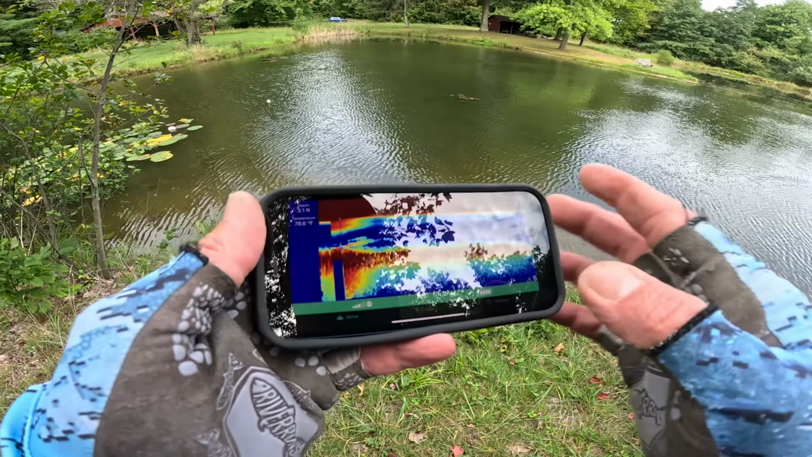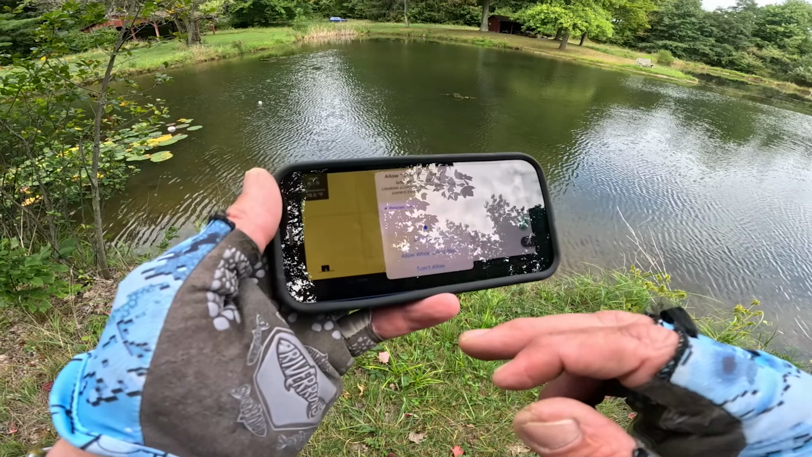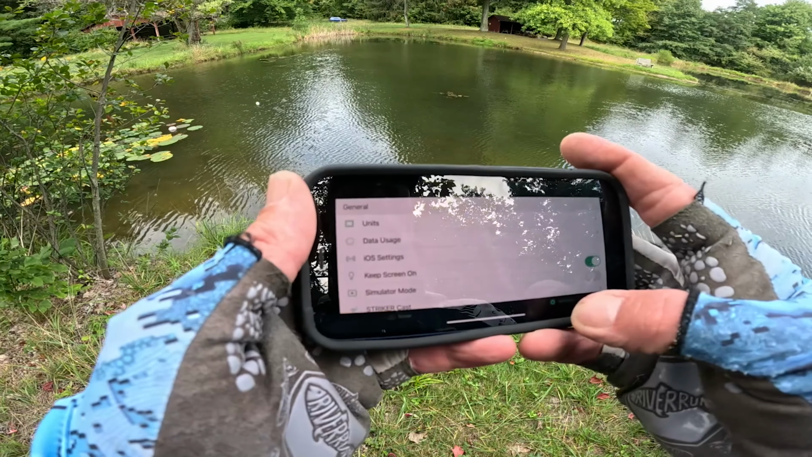So there are adjustments. You've got the Sonar, that's where I'm on. You have a map, you could actually map it. I'm not going to map it. I don't even know why it's showing Miami, but we're going to get out of that.